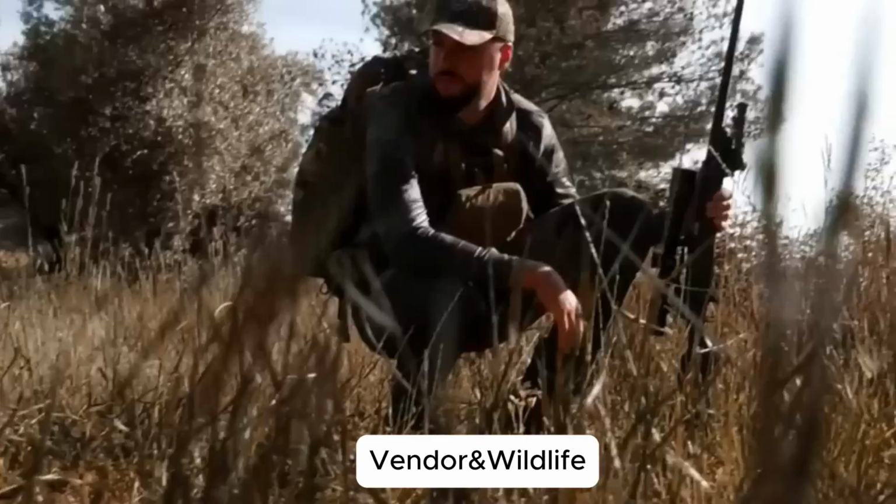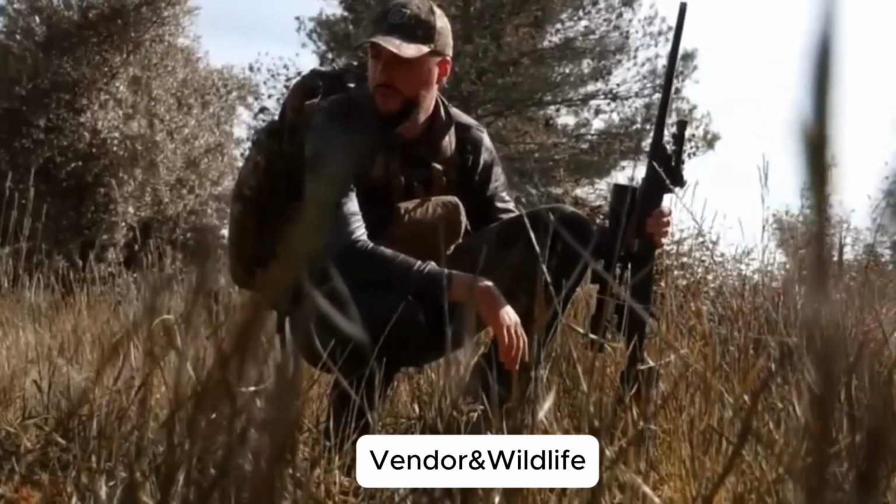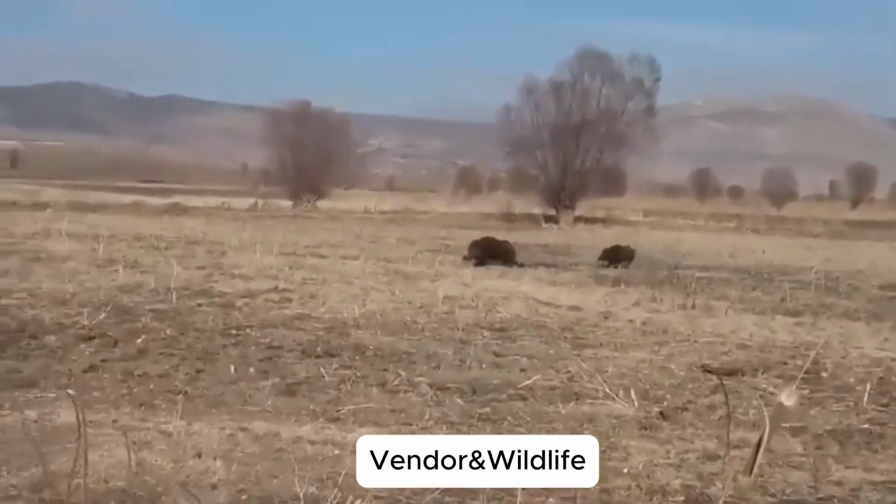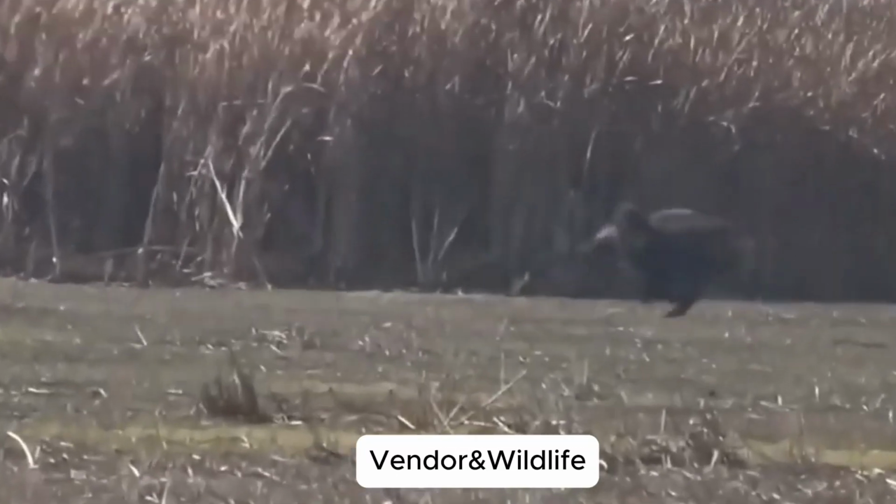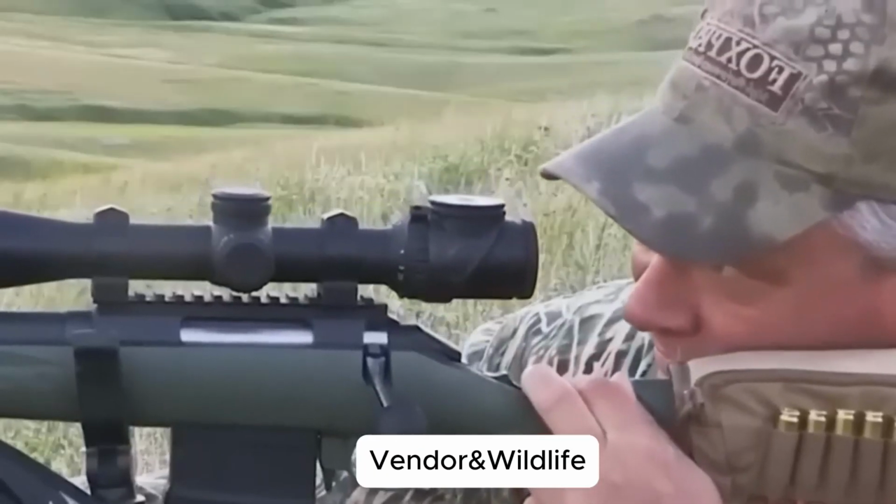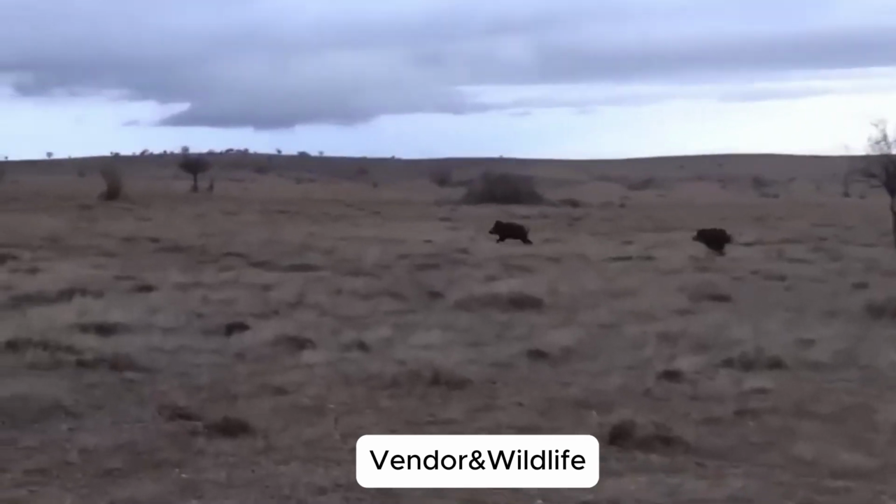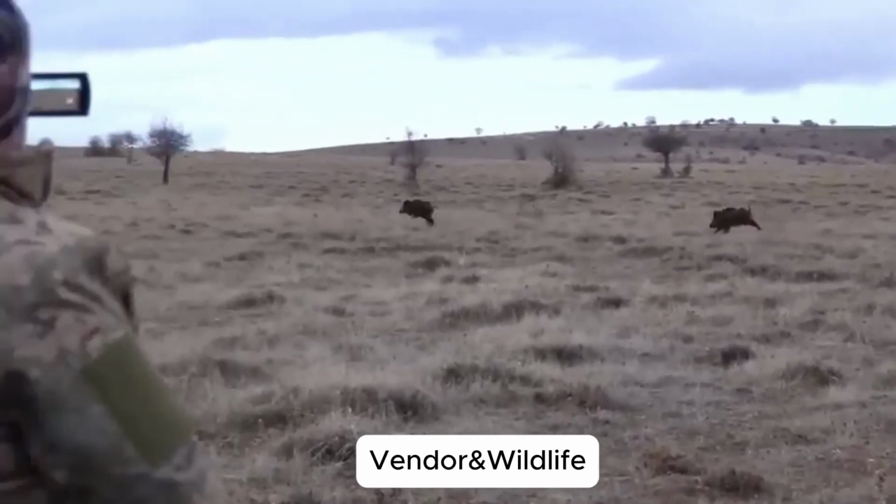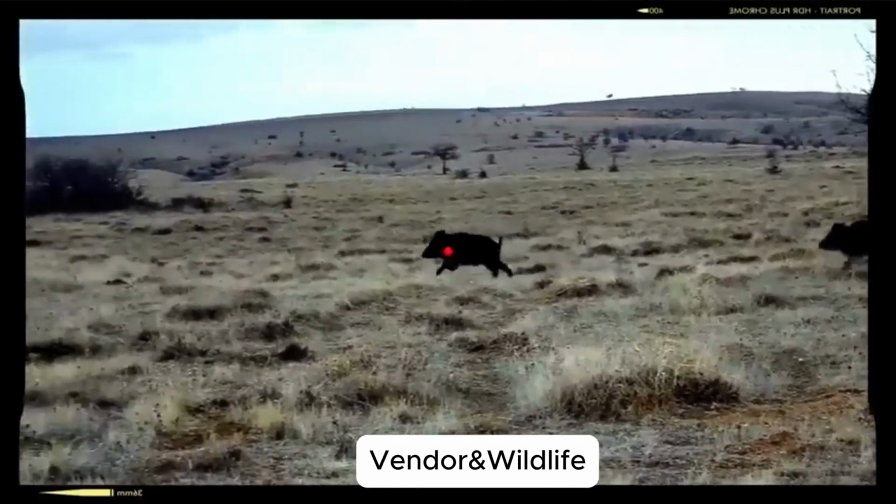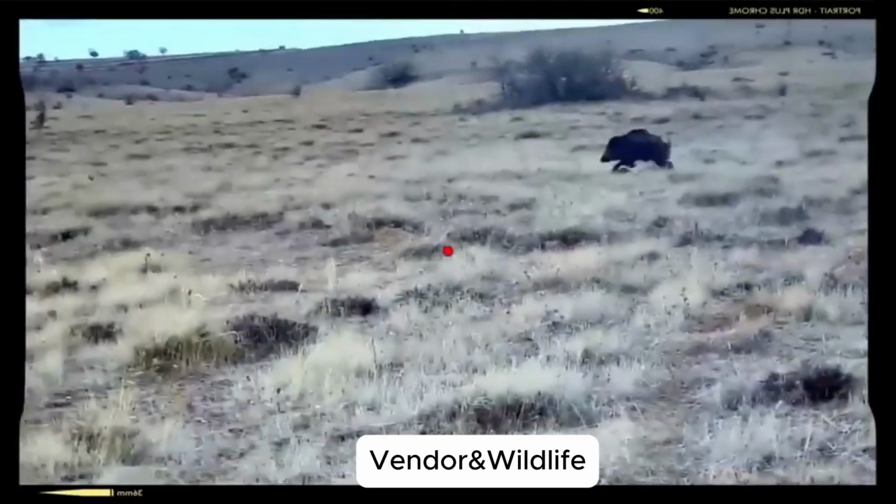There's no negotiation. Buffalo, the Black Death. Weighing 2,000 pounds, thundering at 35 miles per hour. Hunters call them the Black Death for a reason. You smell them before you see them. If they charge, don't run. Drop a jacket, confuse their poor vision, and pray it's enough. These aren't just beasts. They are titans. And every encounter is a razor's edge between awe and annihilation.